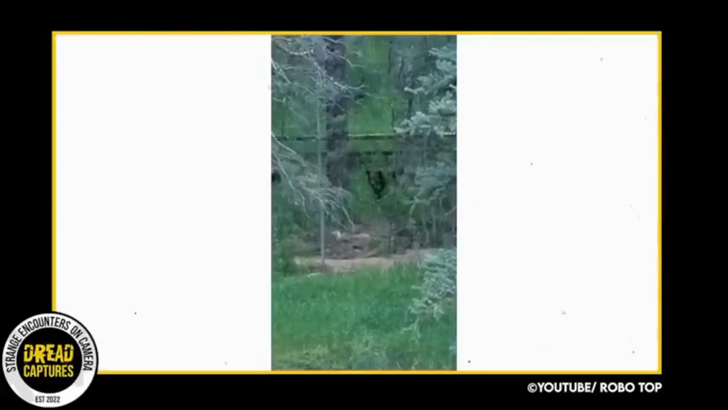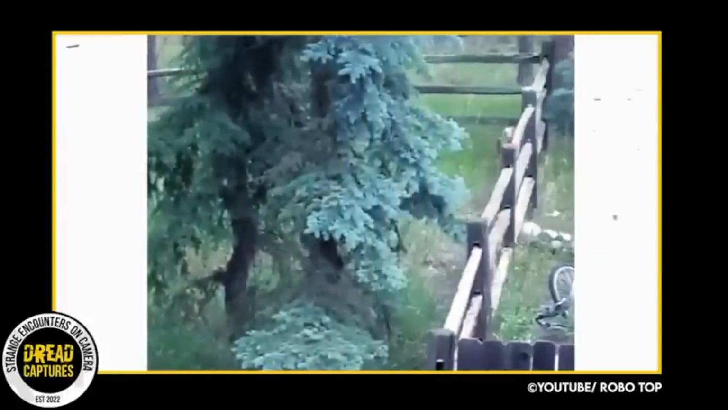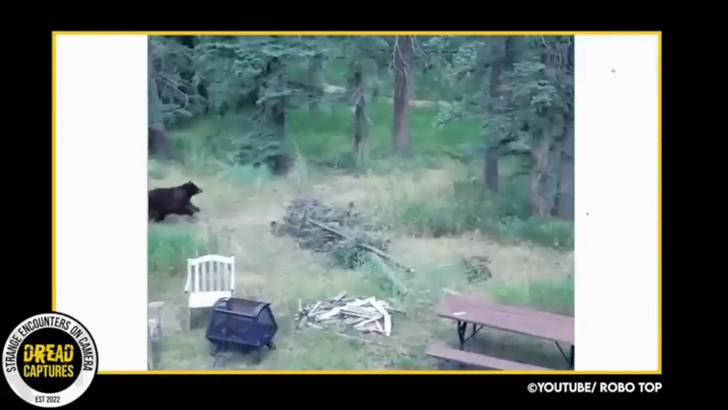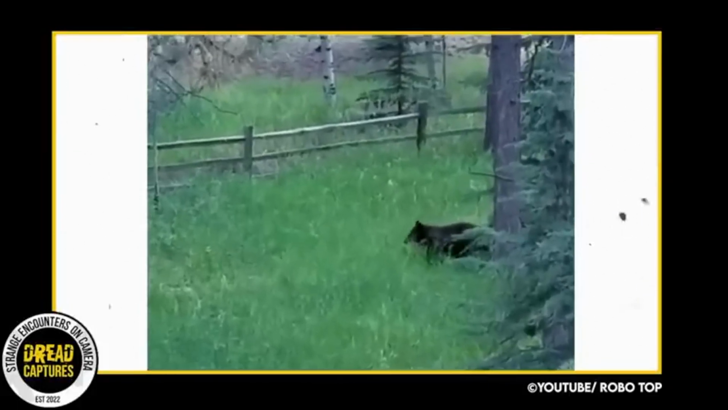The man even yells at the bear from his deck, trying to distract her, but to no avail. The deer takes a jump to try and clear the fence, but doesn't make it. That little misstep is going to cost big. I'll end the clip there, but the mother bear has an easy meal for her and her children.